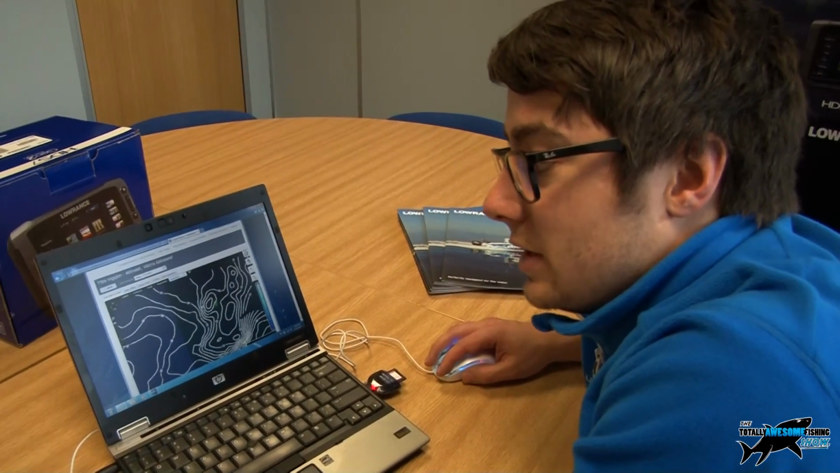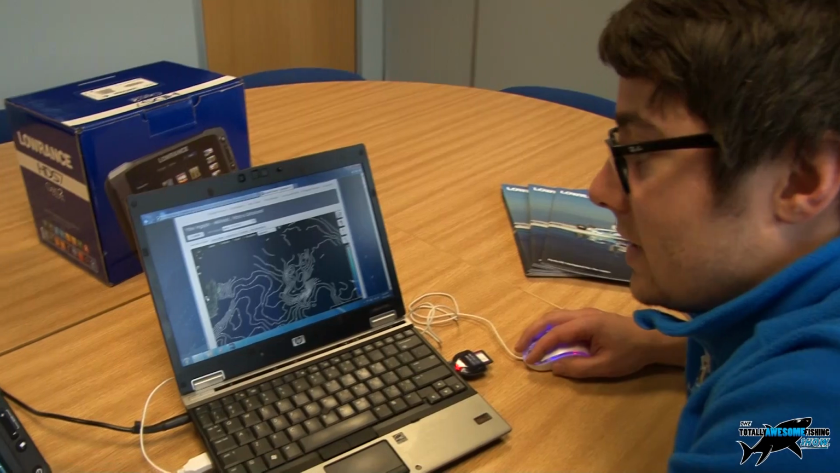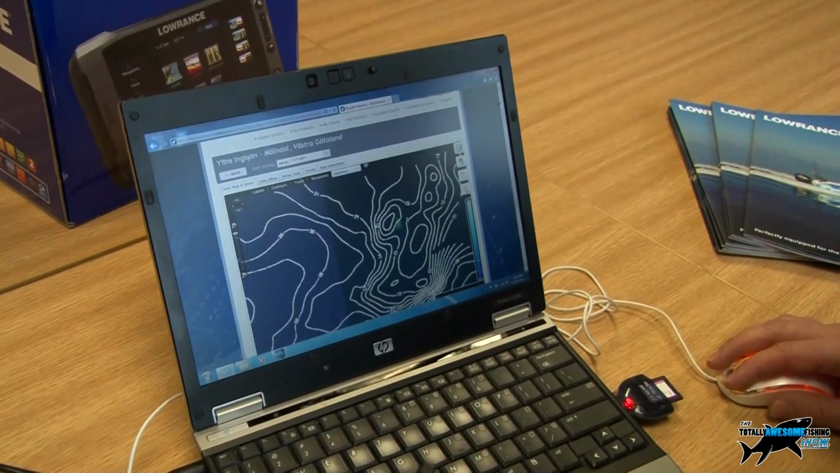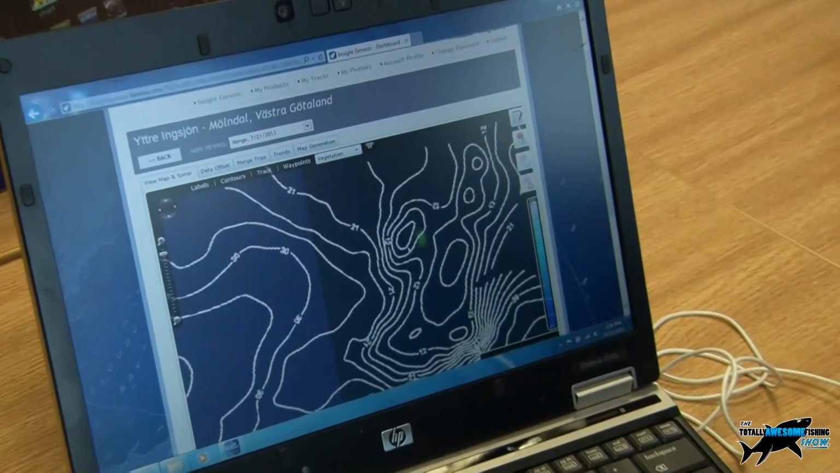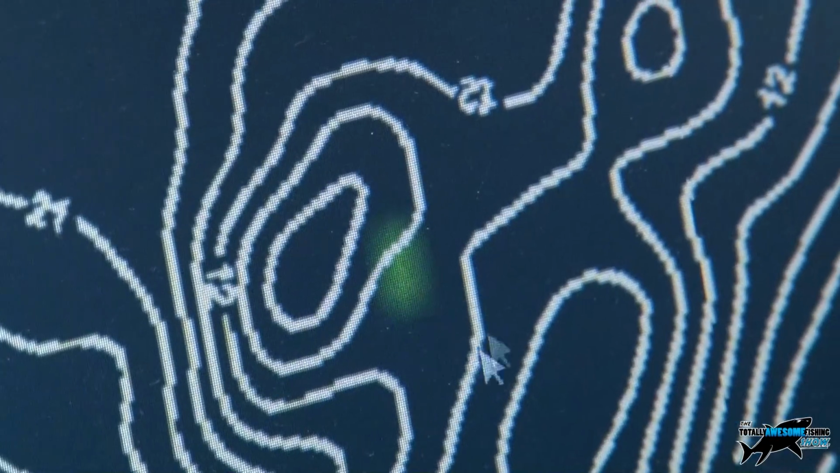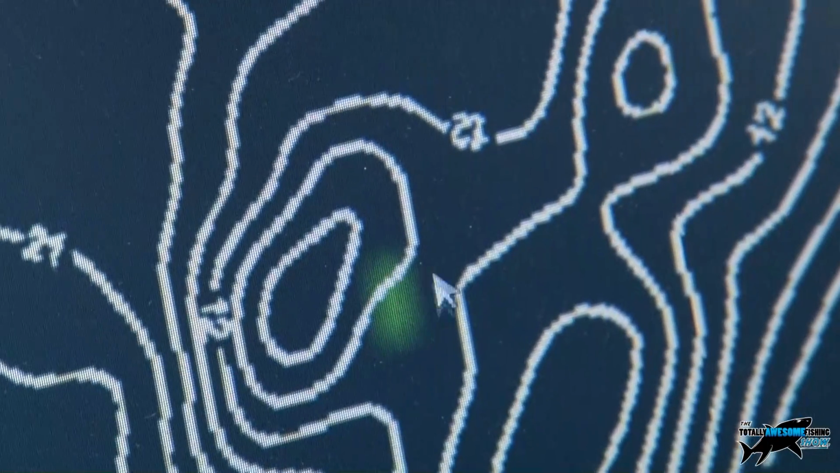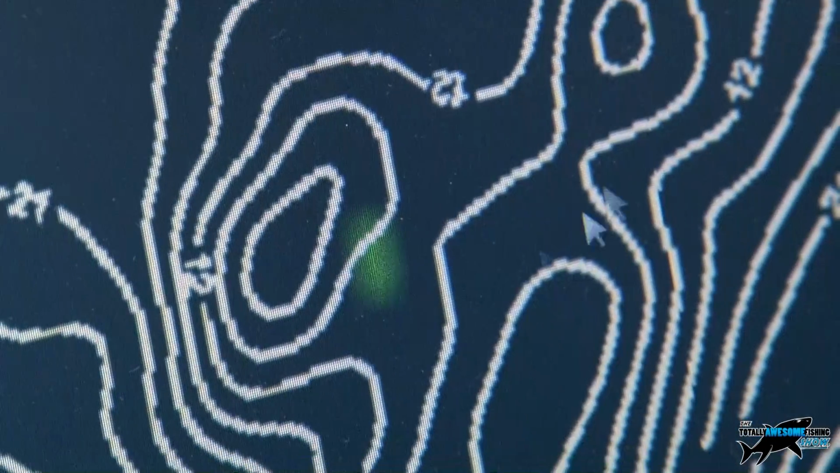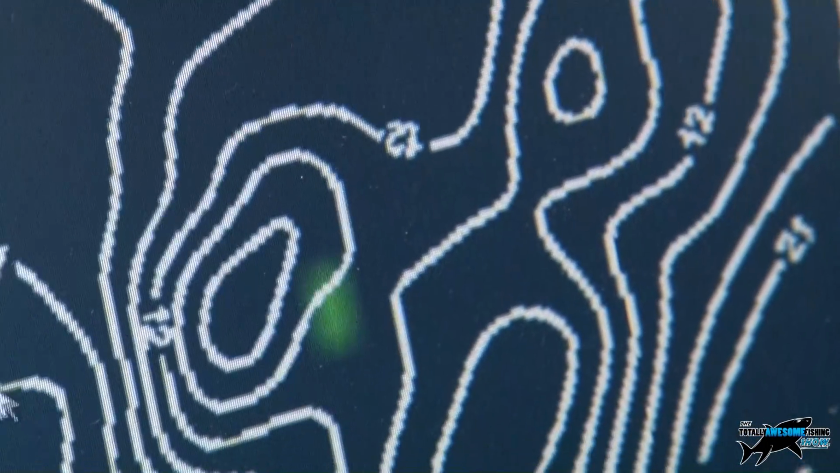Okay, so this is the vegetation. Now this is a lake out in Sweden. There's not a lot of vegetation, but if we just zoom in here, on top of this bank, it's actually picked up a little bit of, I don't know whether it's a bit of river grass or something like that, just a bit of green there. It's picked that up because it recognises the sonar profile for the vegetation. So some sort of weed bed or something there. Yeah, that's it.